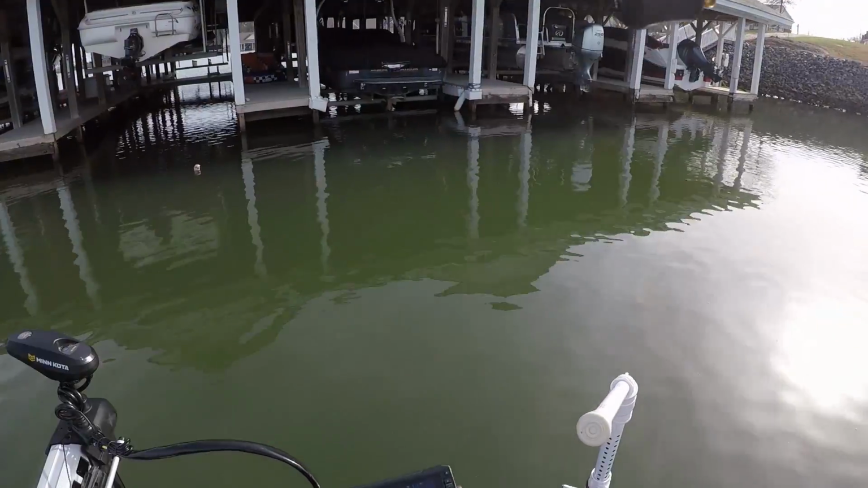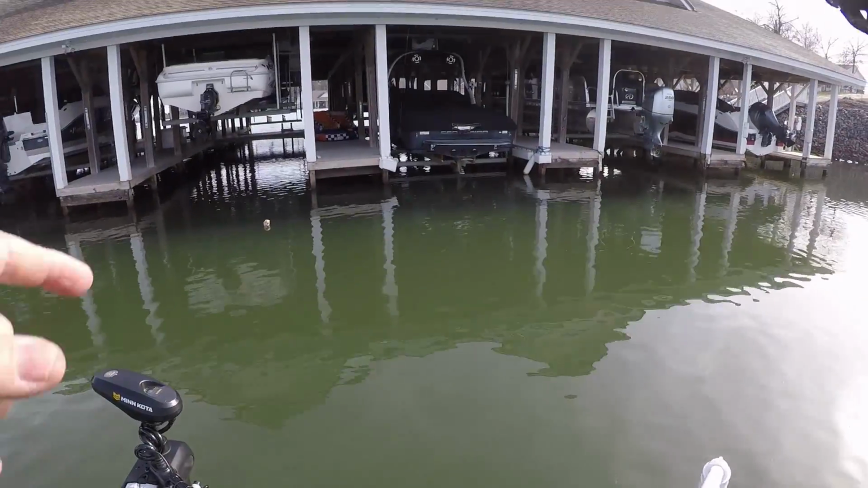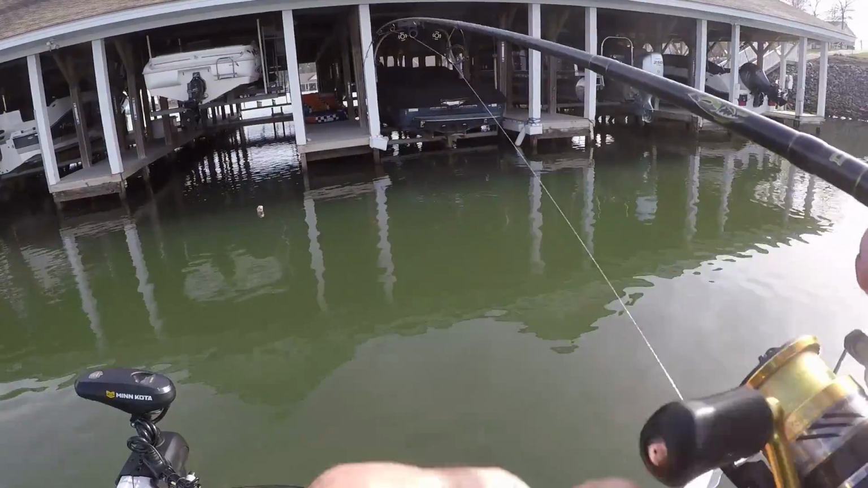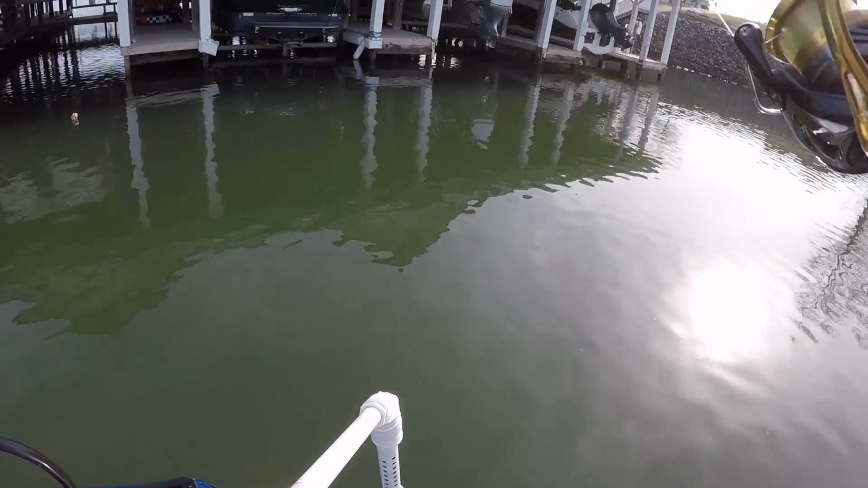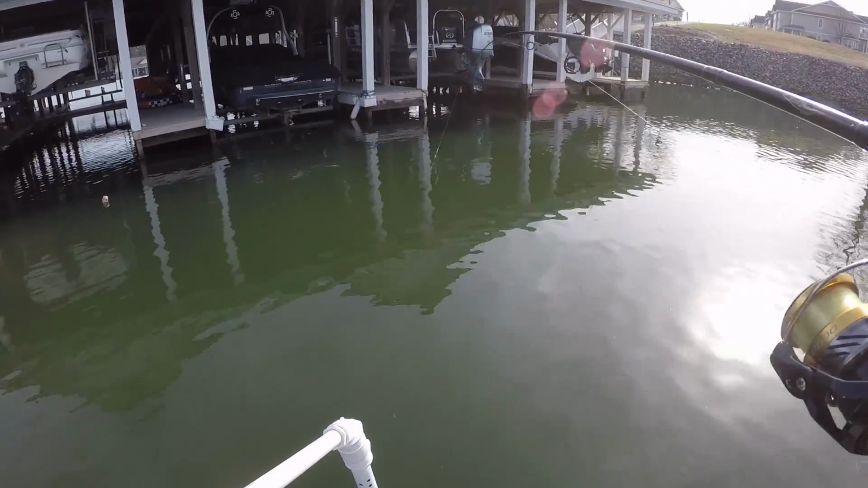Found another one. Now I'll give you all a LiveScope shot of what I'm looking at. I'll be honest with you, I did not see that last fish, the first fish I caught. I looked over there, just moved this arm. It's the area I'm catching them, off the front of that dock. I saw a stump there, right in front of that dock. Or it's something on the bottom. I think it's a stump. And I threw at that.